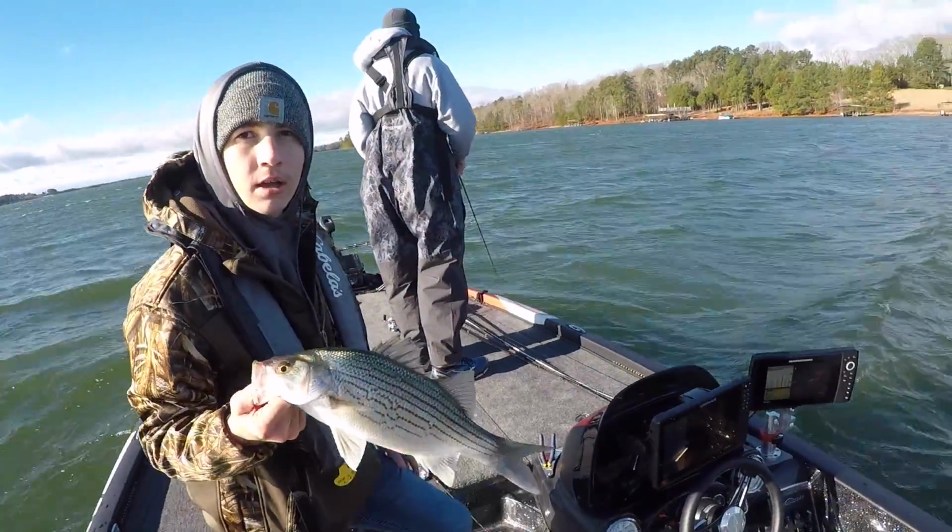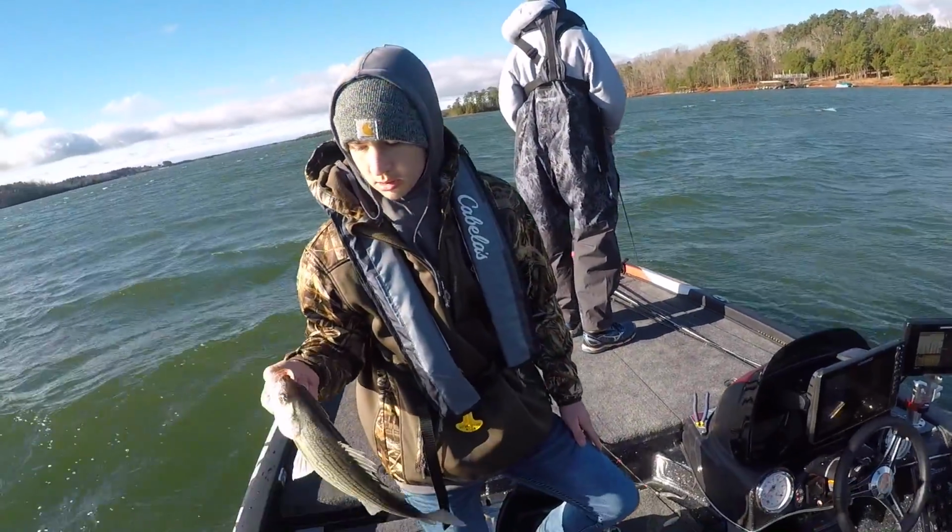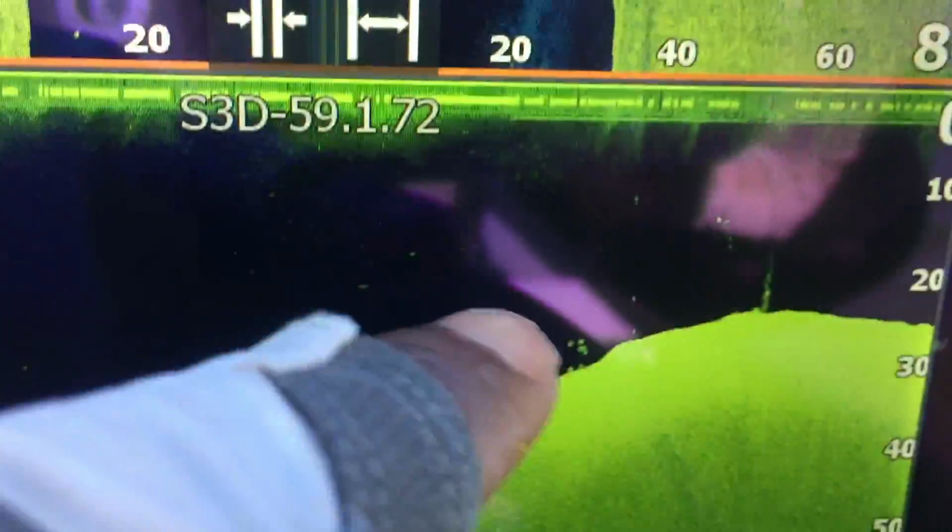Oh, you don't have to keep it unless you want to take them home or something. Good little fish right there on that point. You see them up here, down there.